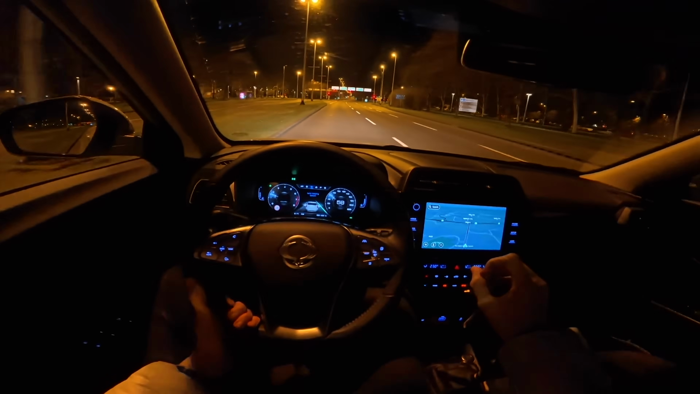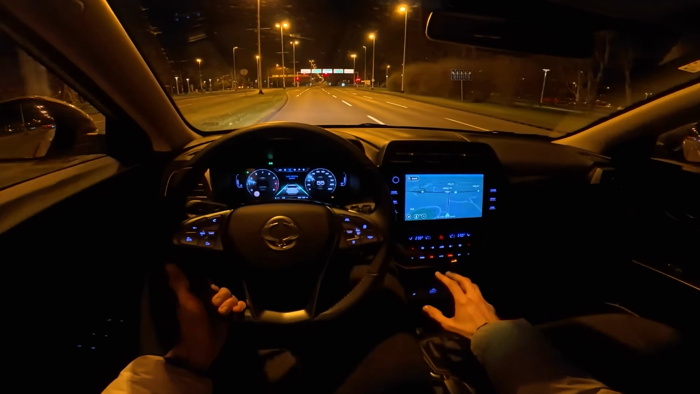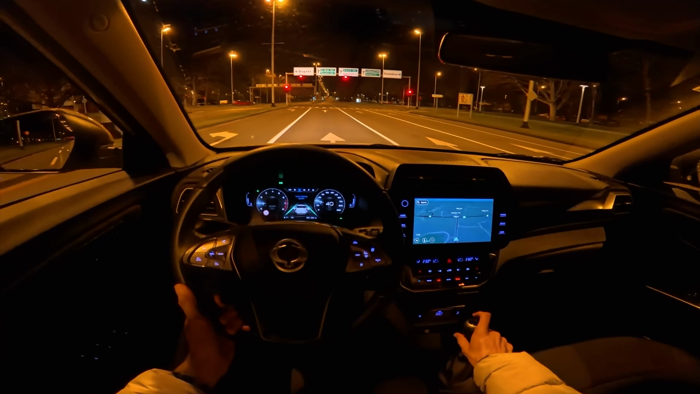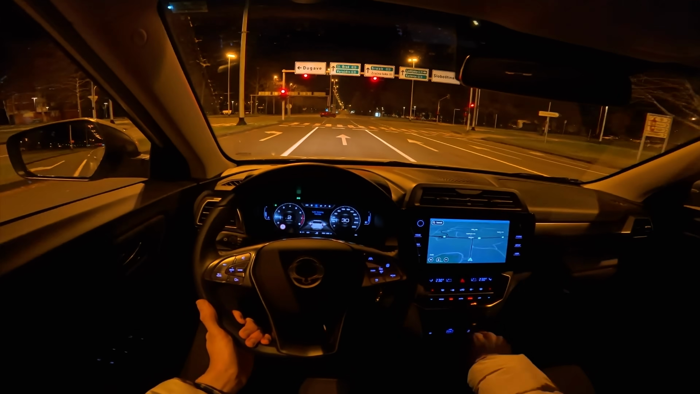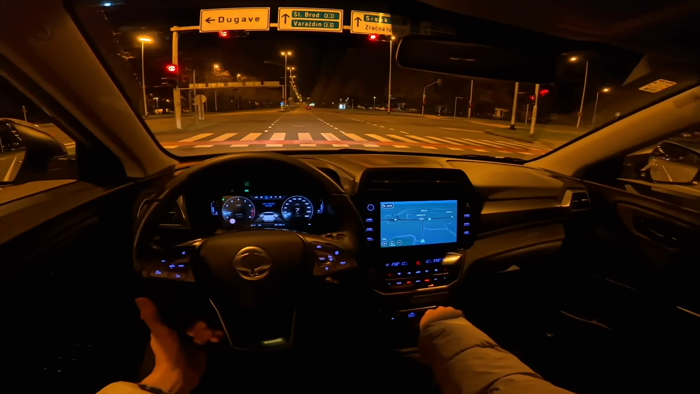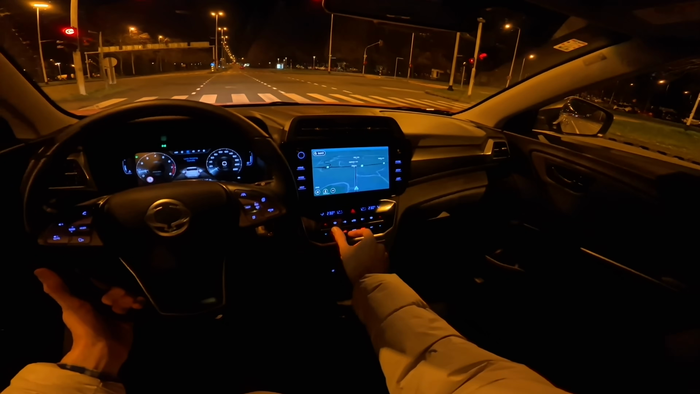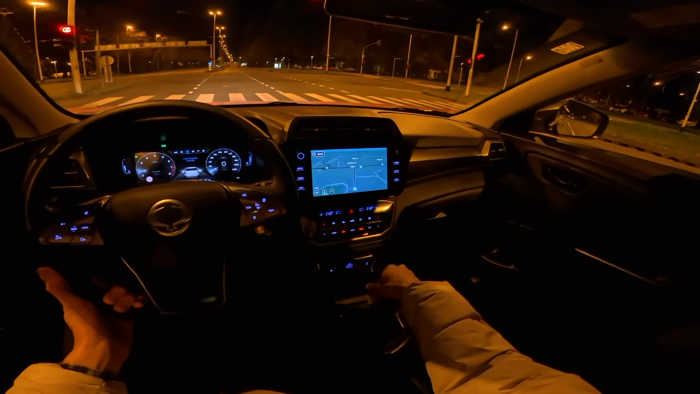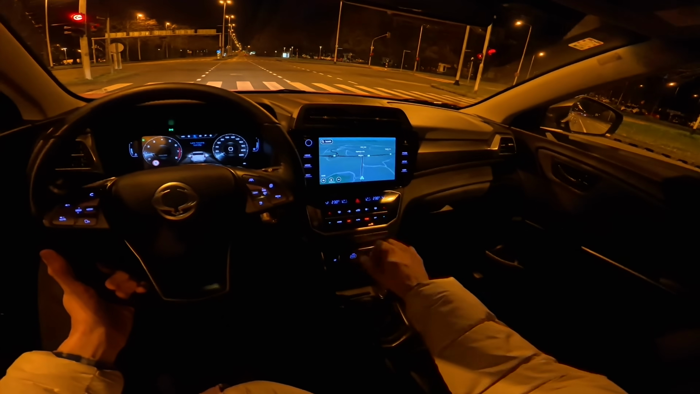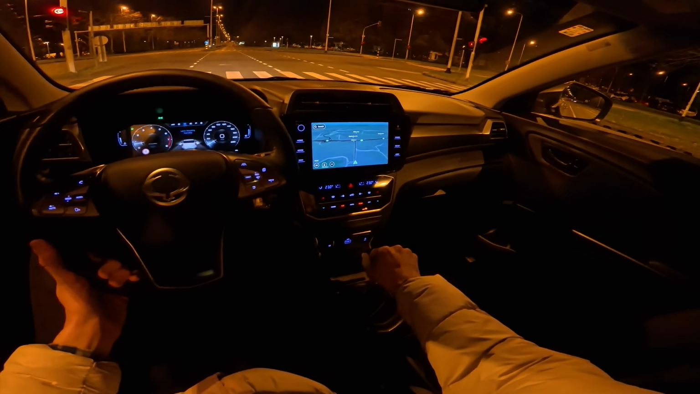Now, regarding the practicality, maybe one small con, and I know some of you are gonna agree, some might not, but AC, it would be really nice to have those physical dials, just like the volume. It's just more practical.